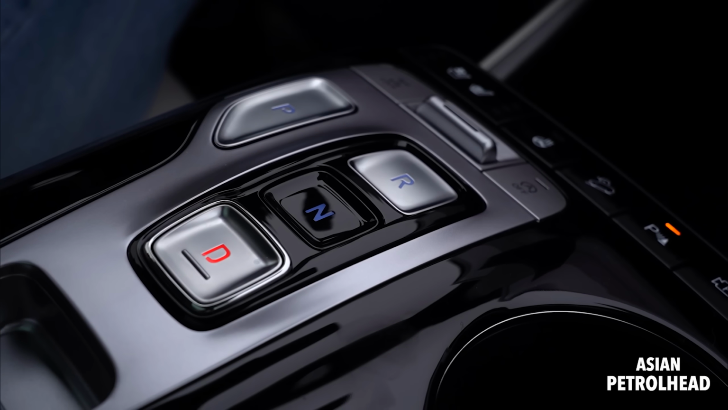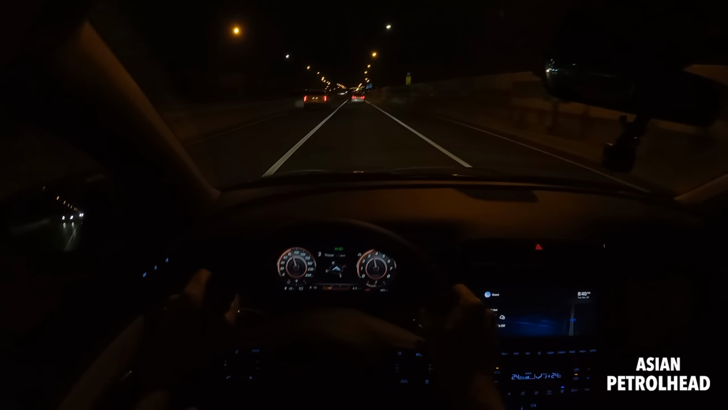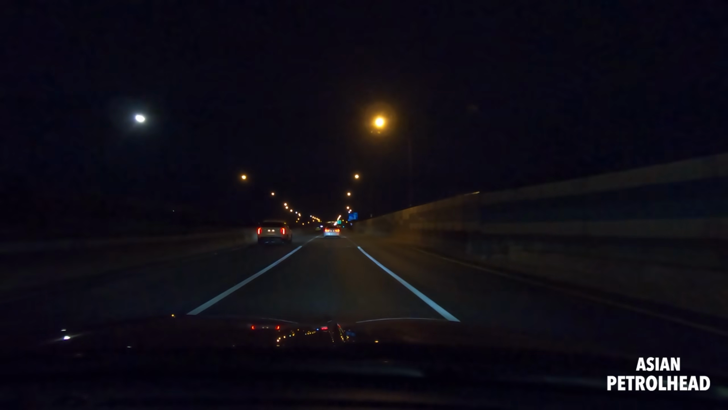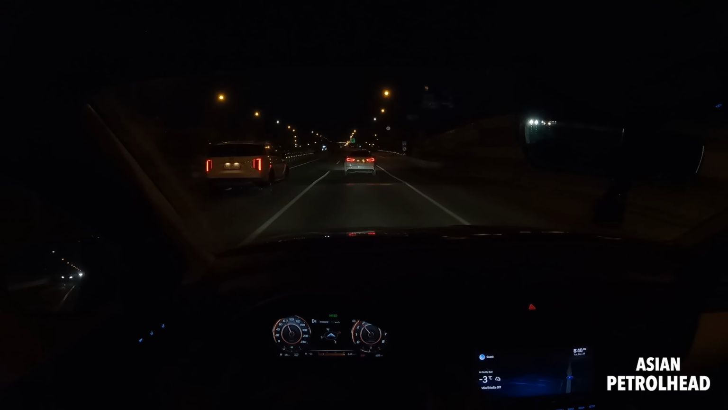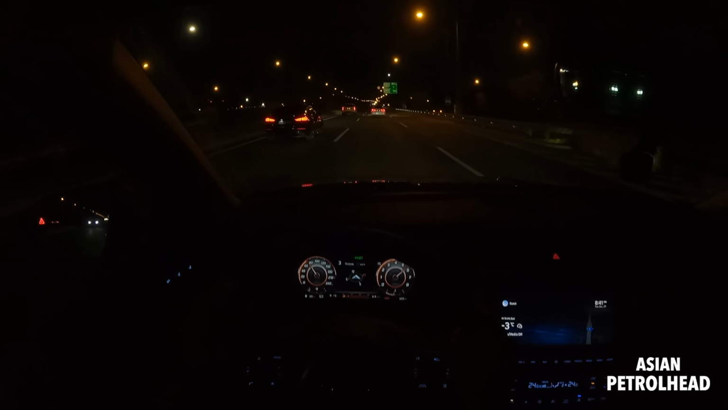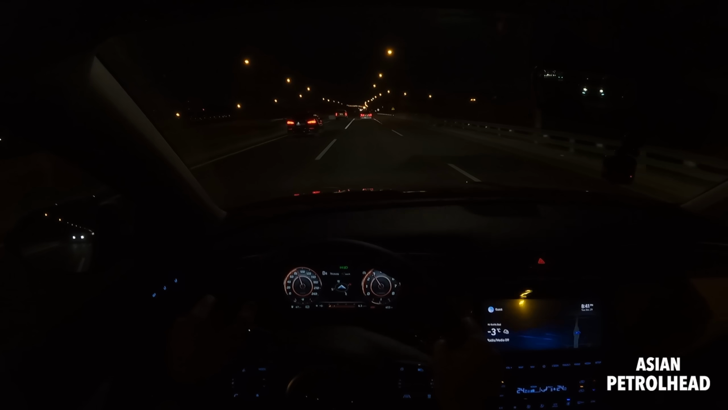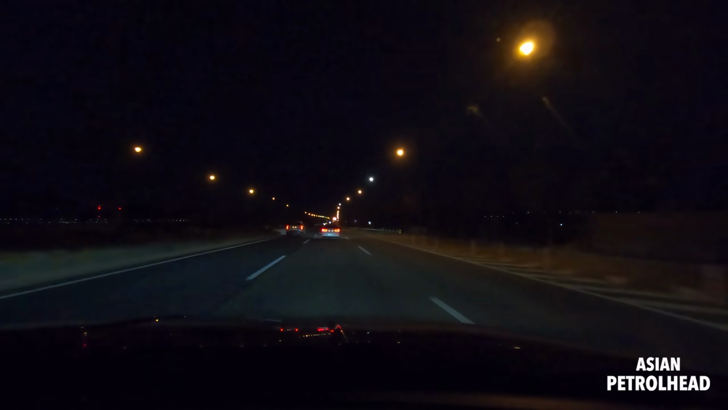And the engine is mated to a 7-speed dual clutch transmission. It seems to be responding very nicely. Very eager to shift. 4, 5. Now I'm so used to an 8-speed automatic, I wish there was one more gear, but this actually behaves very nicely. Very eager to shift. And there's no sound generator for this Hyundai Tucson with the 1.6 liter turbo. So I like it.